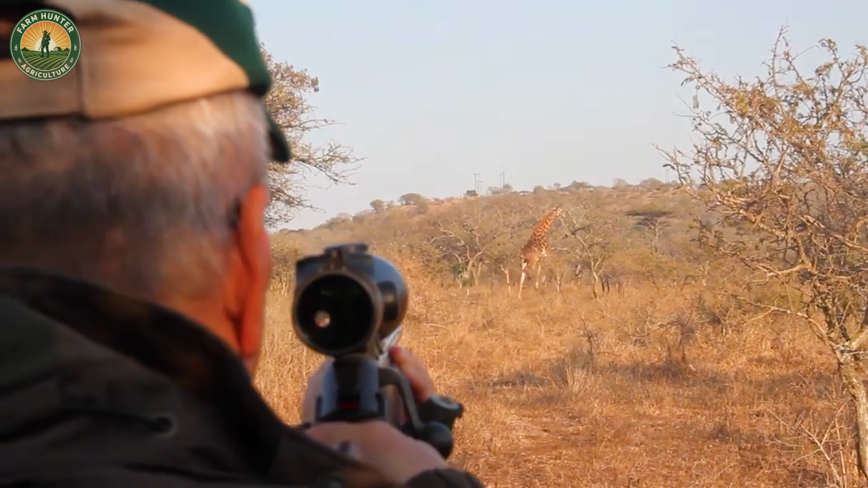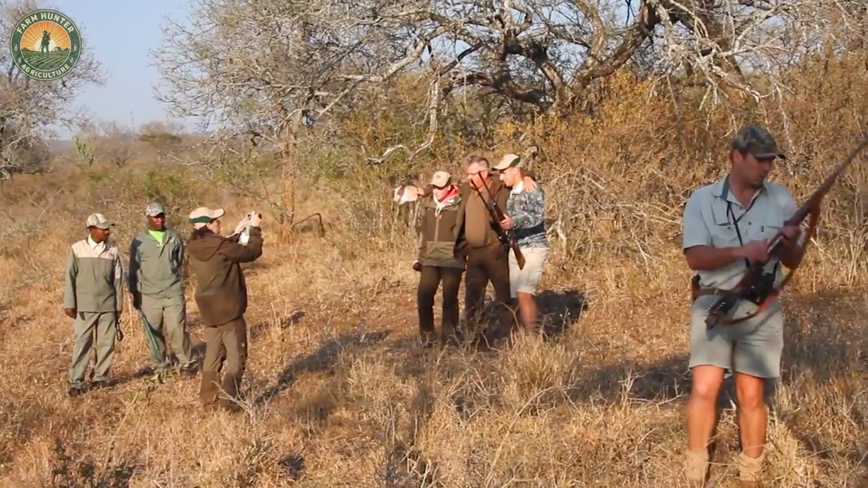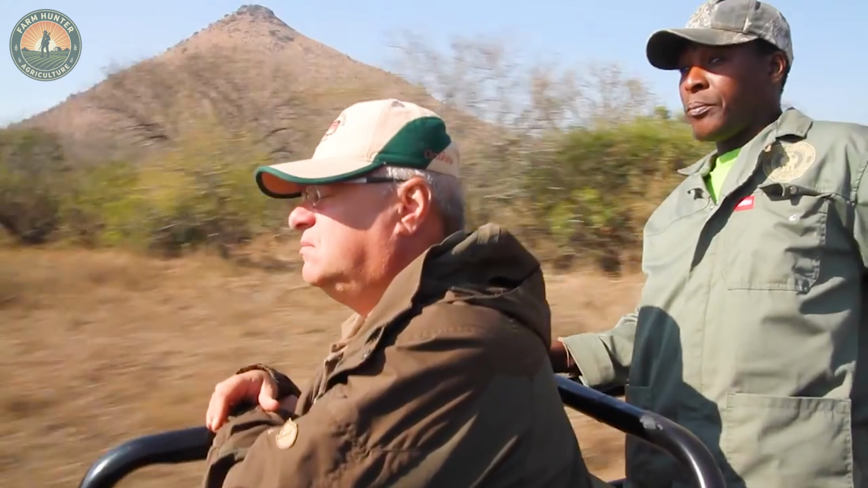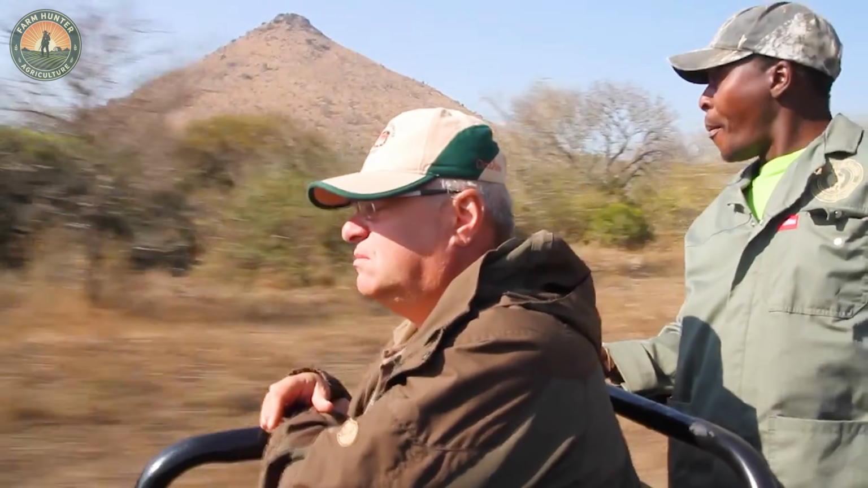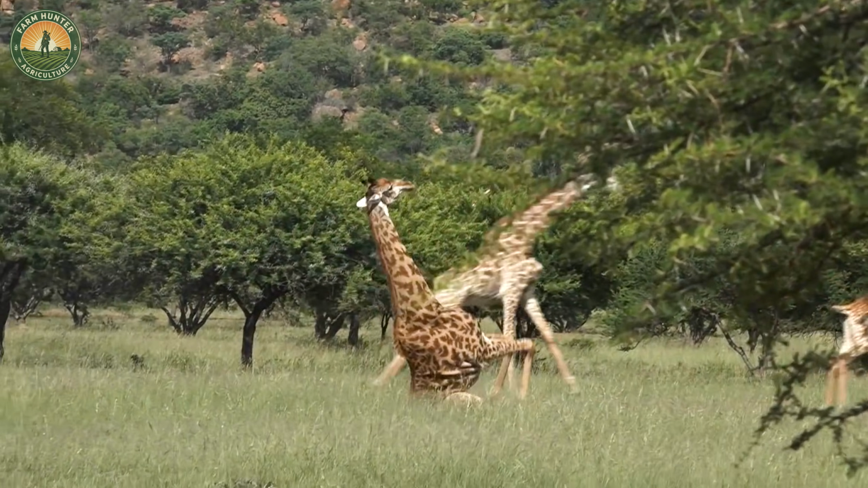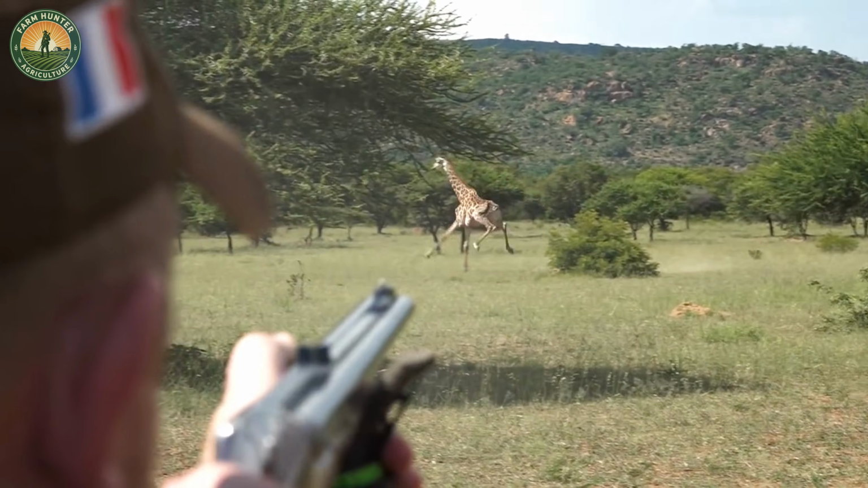Understanding giraffe behavior and prioritizing safety during the hunt is absolutely essential. These are massive, powerful animals, so careful planning is crucial to prevent dangerous situations. Staying hidden, moving quietly, and knowing the proper shooting distance all contribute to a safer and more ethical hunt.